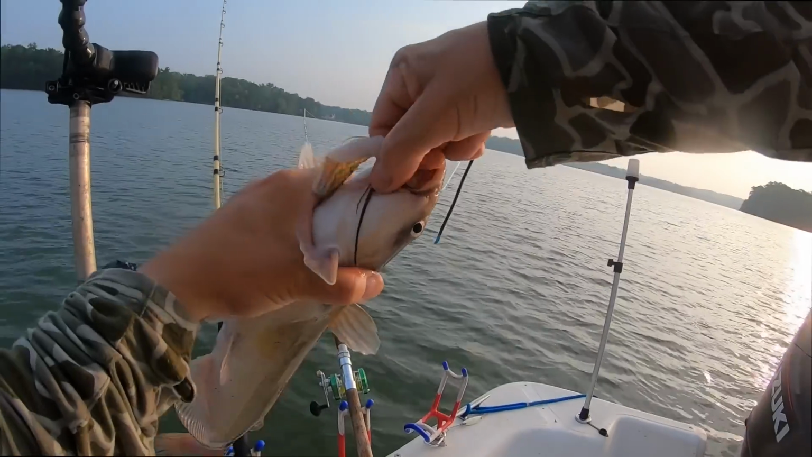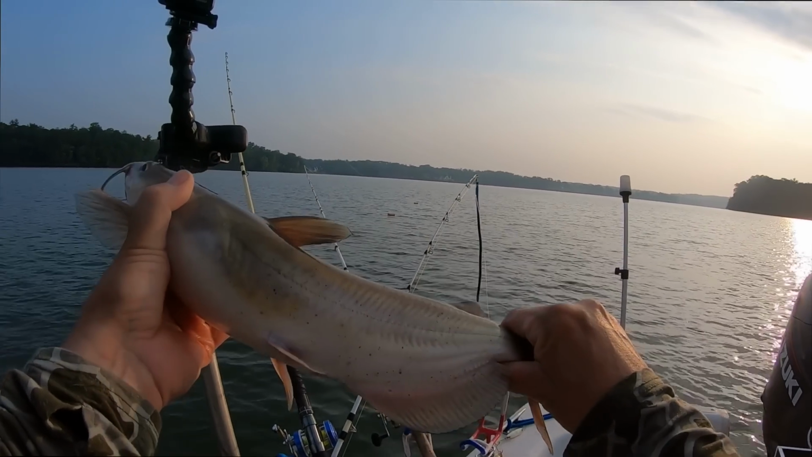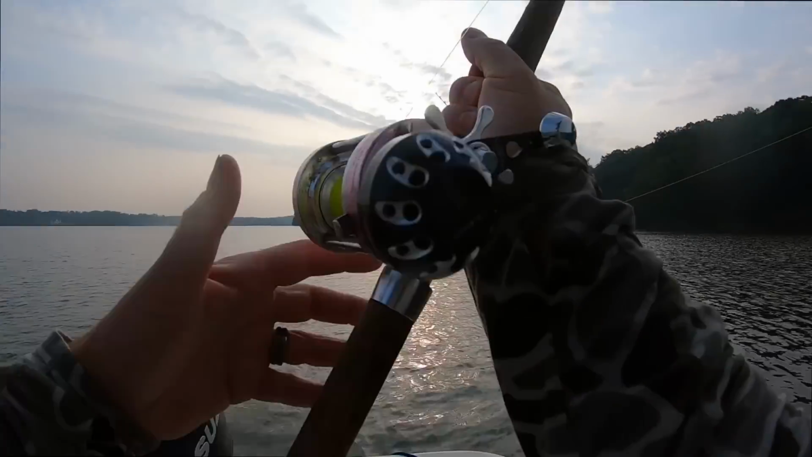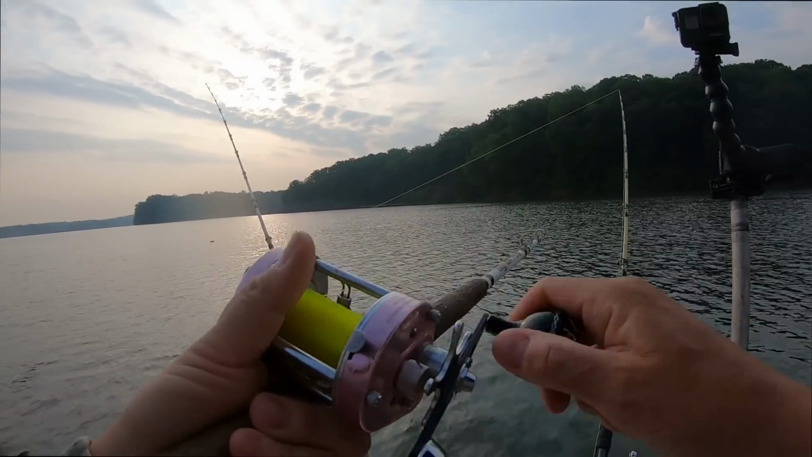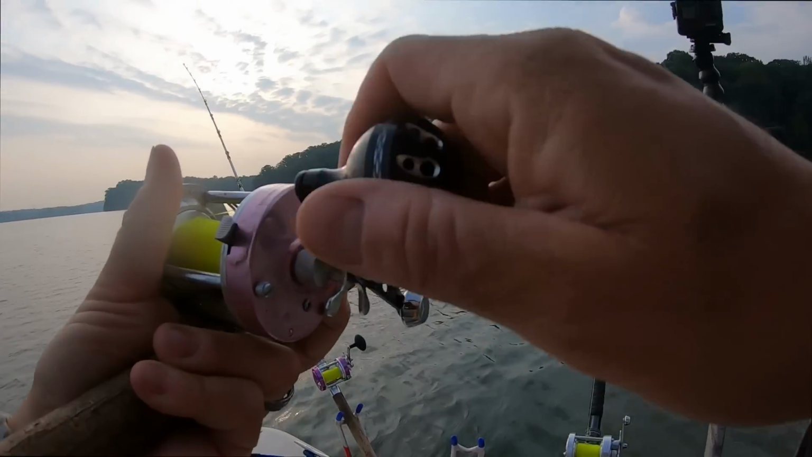Another one. Come on, girl. There we go. Maybe some of these are starting to wrap up with their spawn. I don't know. Try looking for the blues though. We're gonna find one before it's over with. Is he going? Yes. Hooked up. Got another fish.